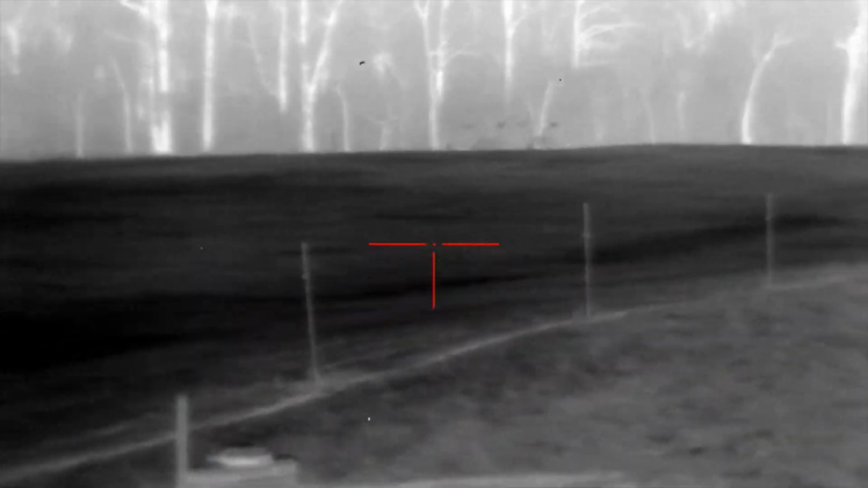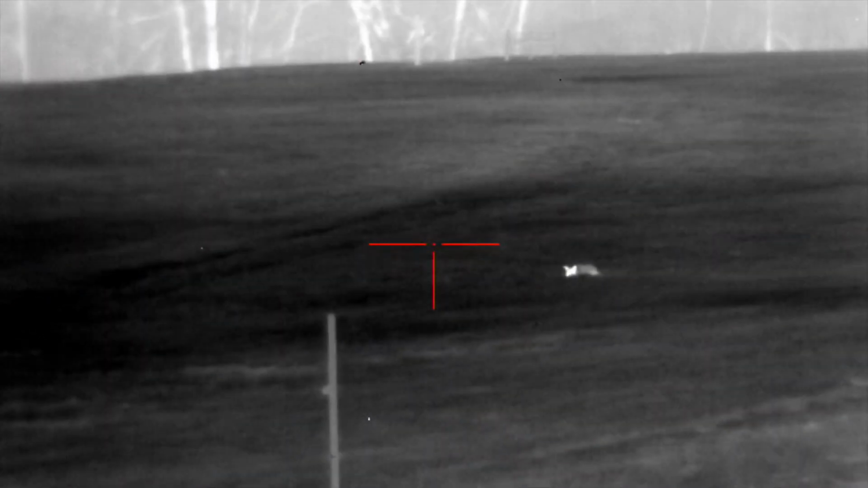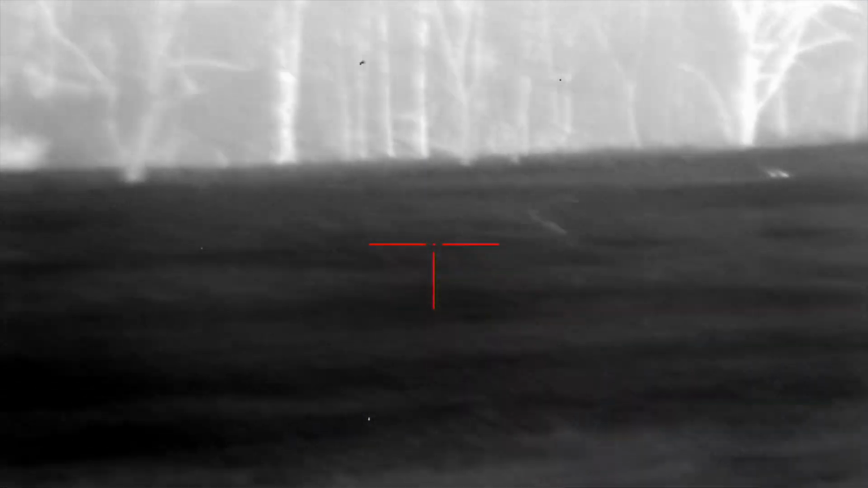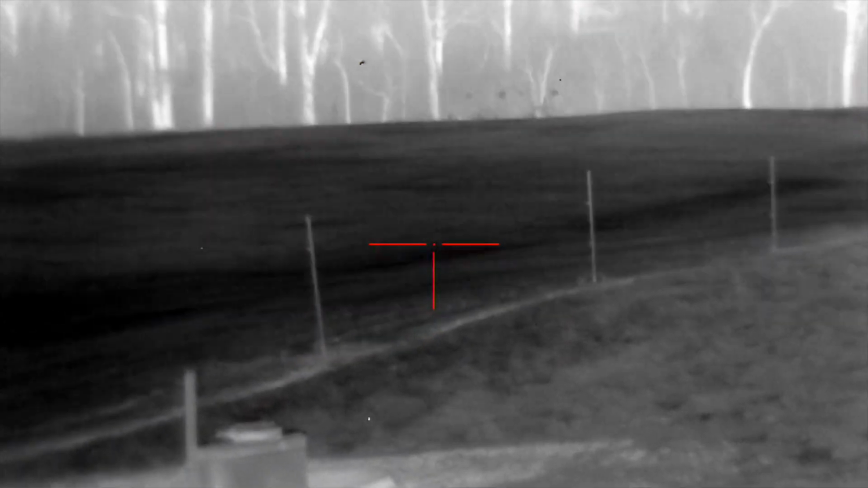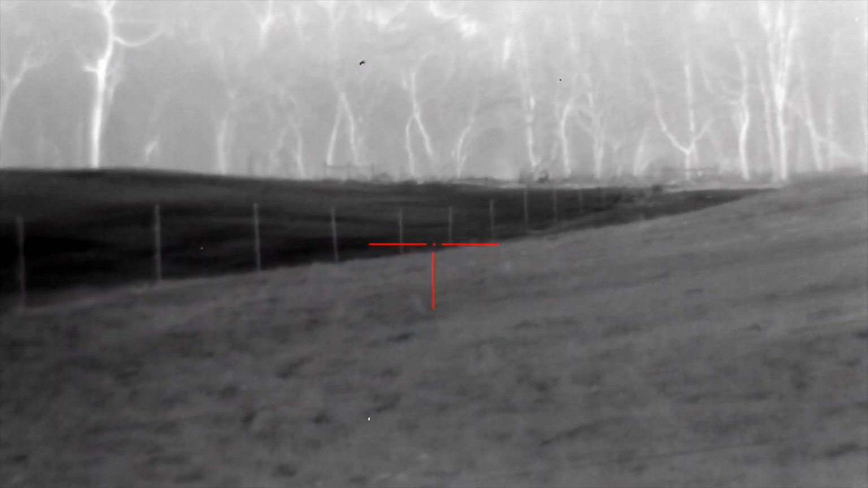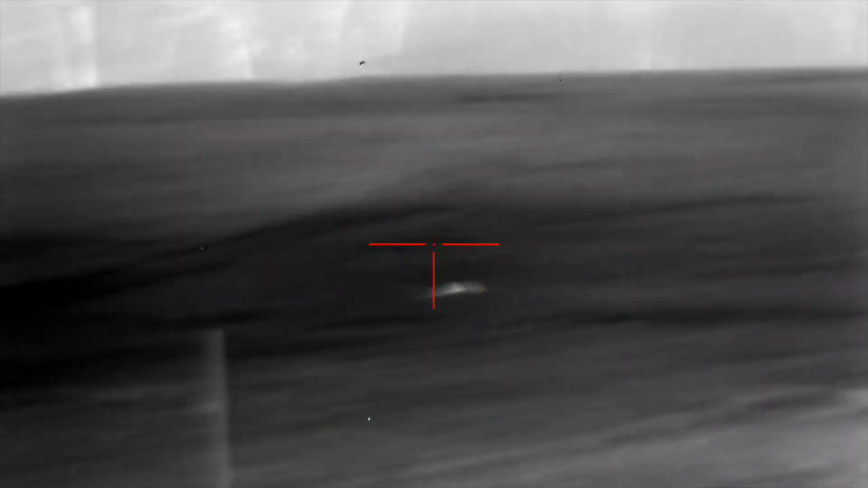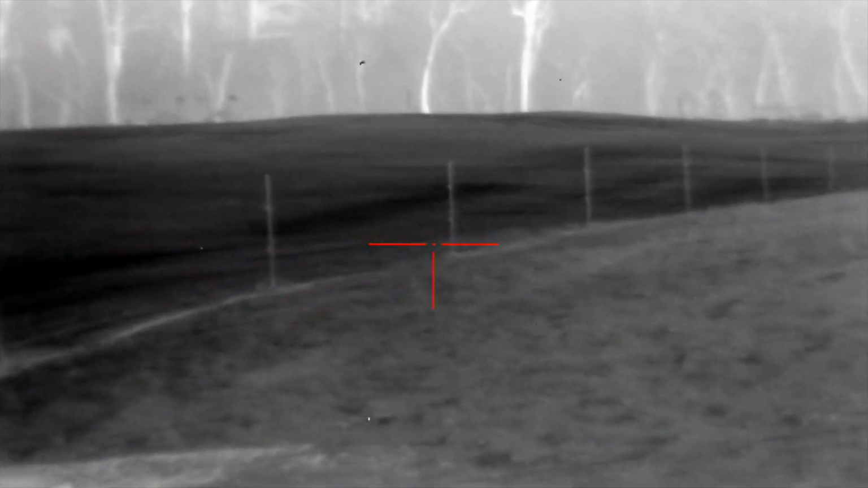Good job, buddy. What's my light on? Yes. Gosh. Jesus Christ. Dude, you shot his leg off. I cannot believe them dogs came. Did you not see that when I shot him and it blew everywhere and he just stood there? Dude, his leg is literally hanging off.